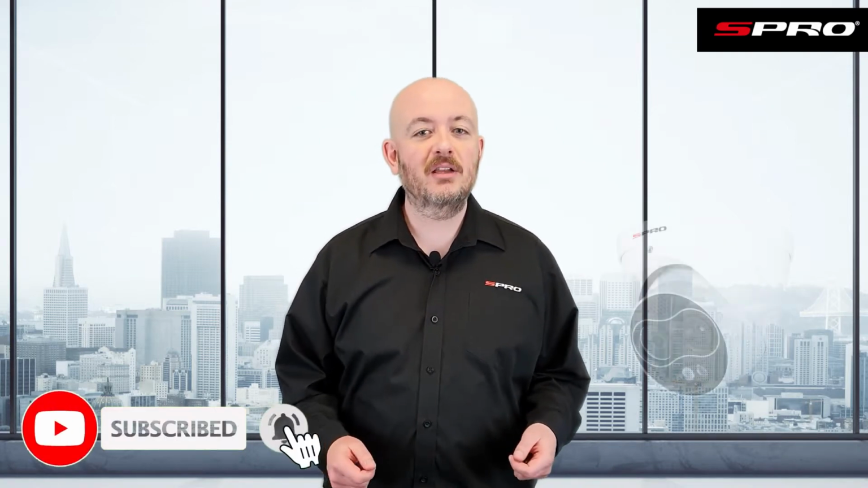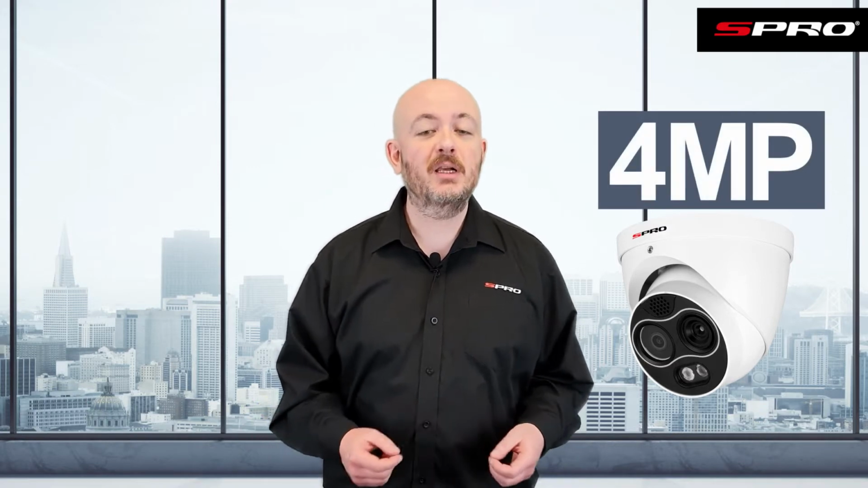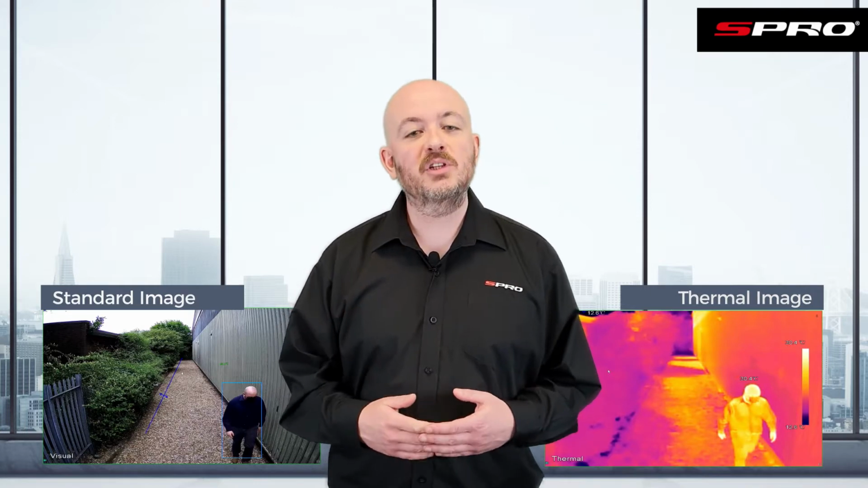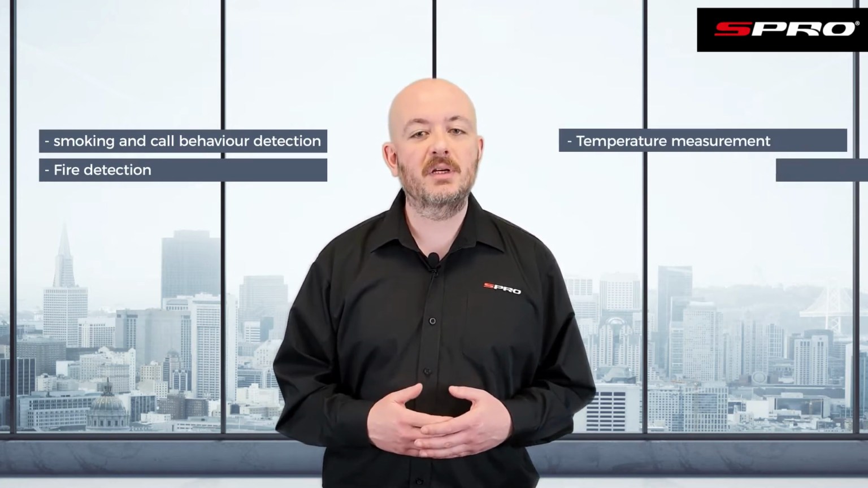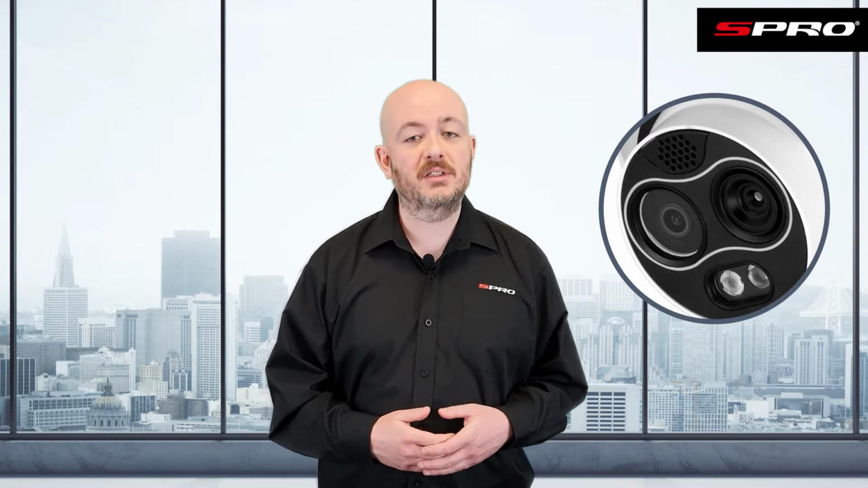Today we're going to be taking a look at our special order thermal cameras. They're 4 megapixel, are available in a variety of focal lengths and contain dual image fusion, meaning they will capture both a thermal image and a standard vision image from one camera. They also boast some special features such as smoking and cooling behaviour detection, fire detection, temperature measurement, as well as cold and hot spot trace. There is even a flashing white light and inbuilt siren to produce a deterrent effect when an alarm is triggered.